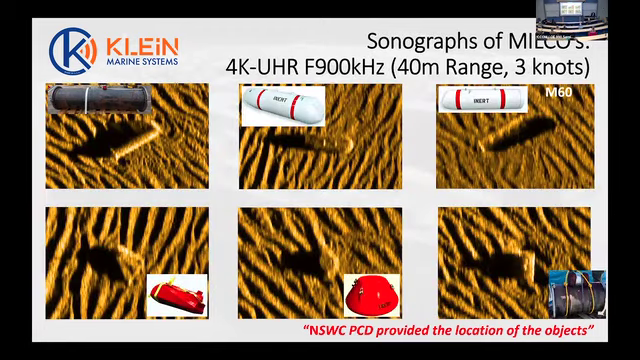Then going on to the 4K UHR, which has a focused 900 kilohertz sonar. Again, some of the same features. There's this cylindrical mine. You can see these 2 attachment points, size of my fist. You can see some other nice features. This triangular-shaped Rockin mine. You can see the little tails on it quite nicely. And this is done at about 3 to 4 knot speed. Here you can see a 44-gallon drum with another pipe on top of it. You can see that pipe quite nicely. So very nice quality data that we were feeding into the system.